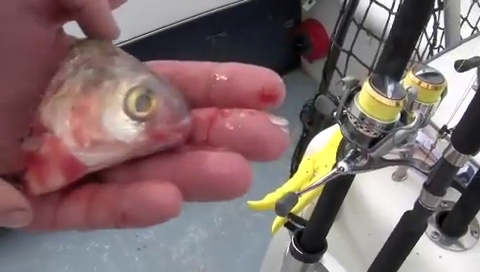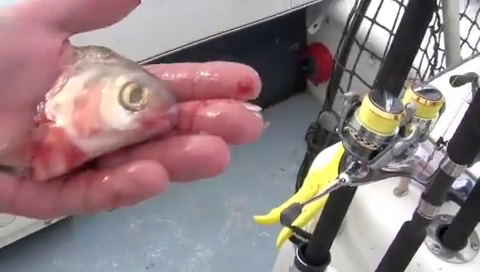Now, we got about 3 inches from there to there. Probably 2.5 inches that way, maybe. Yeah, that's just right for a big old blue cat. Sure enough. All right.